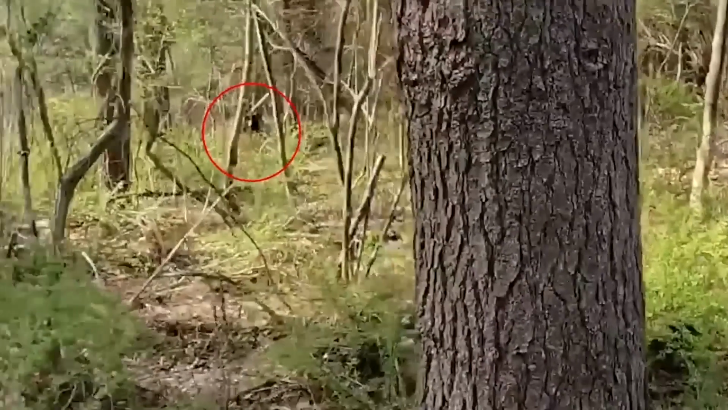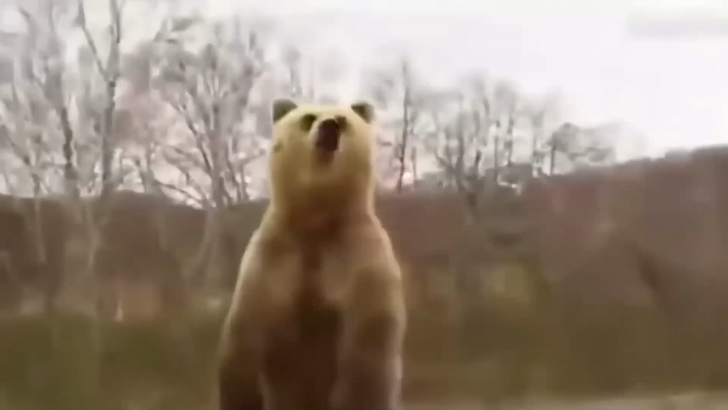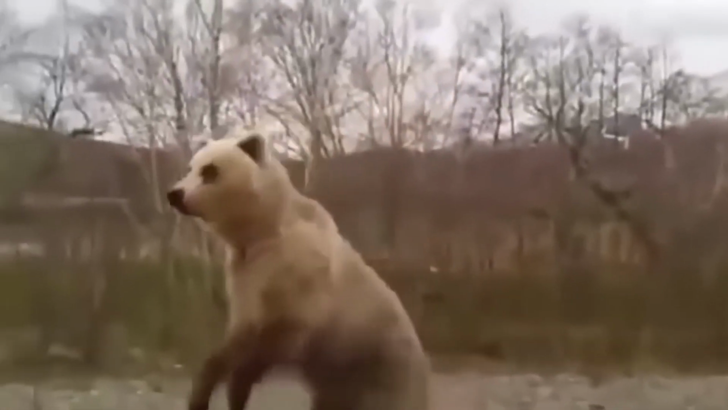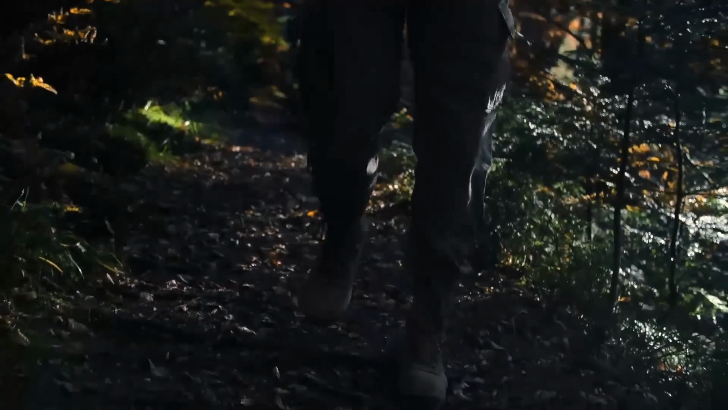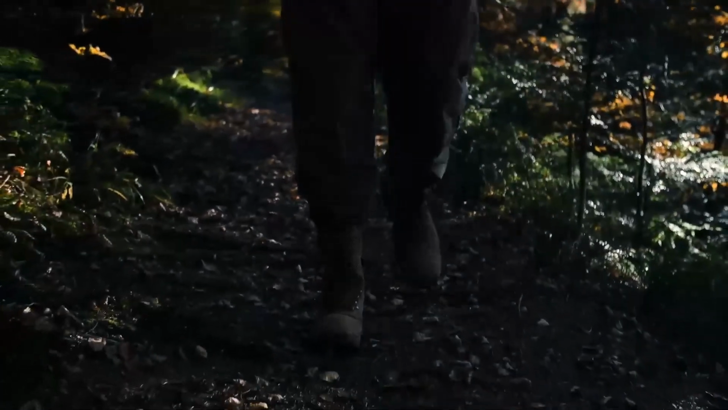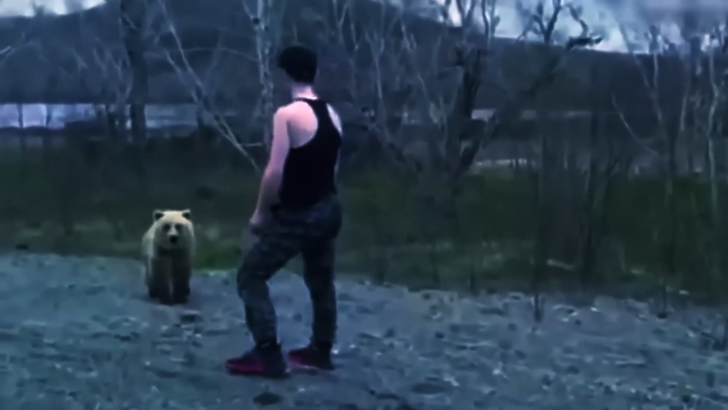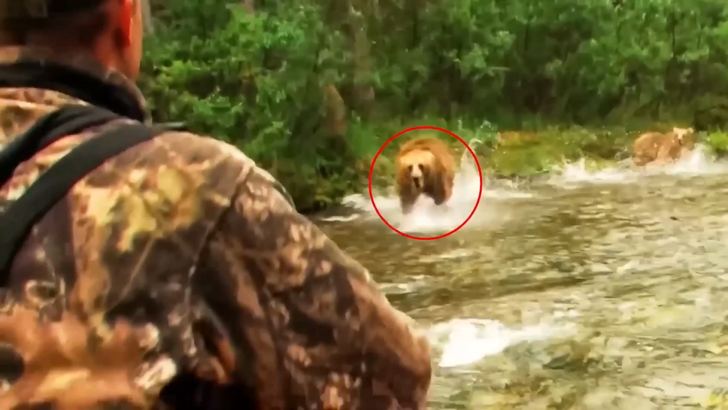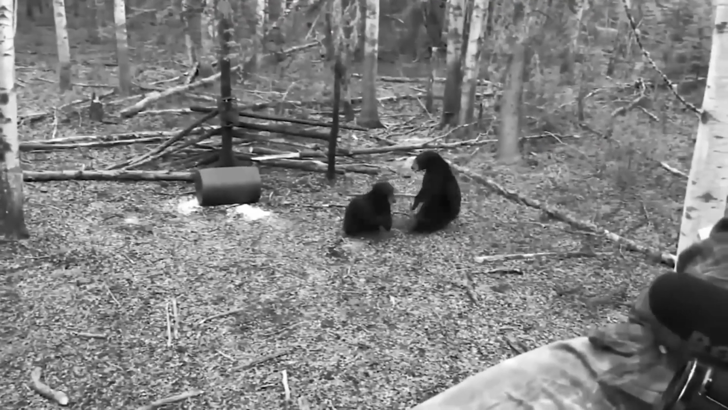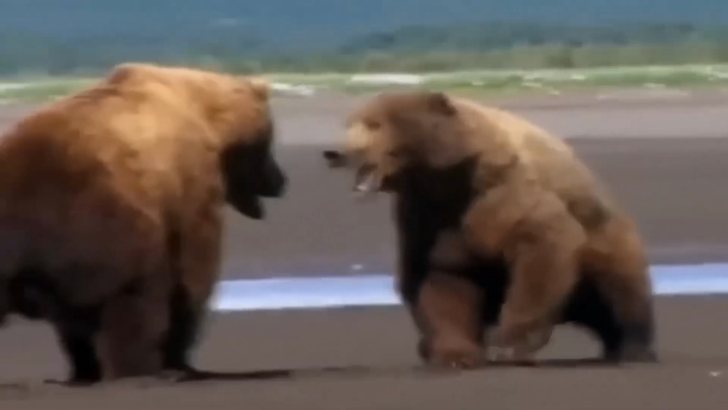It's also in the gut-wrenching sound they make when hunting or defending their territory. The low growls and guttural grunts can make even the bravest of souls tremble with fear. Imagine being alone in the woods at night with nothing but the sound of rustling leaves and the ominous growling of a bear getting closer and closer. The hair on the back of your neck stands up as you realize there's nowhere to run and nowhere to hide. It's just you and the relentless predator, hunger driving it to pursue you with an insatiable thirst for flesh.